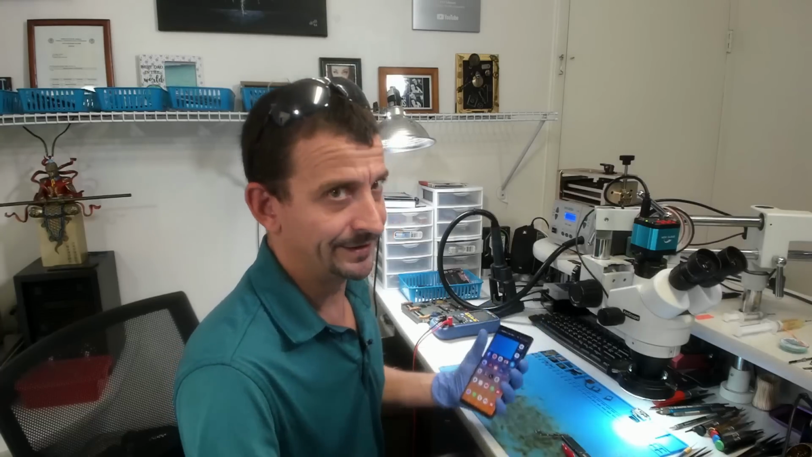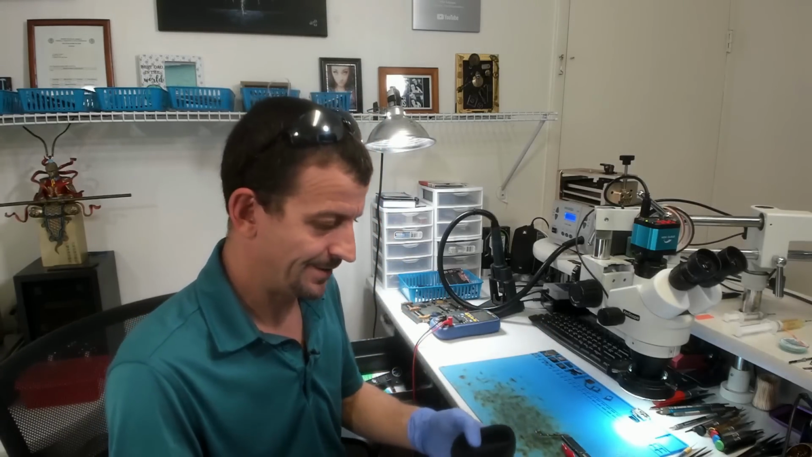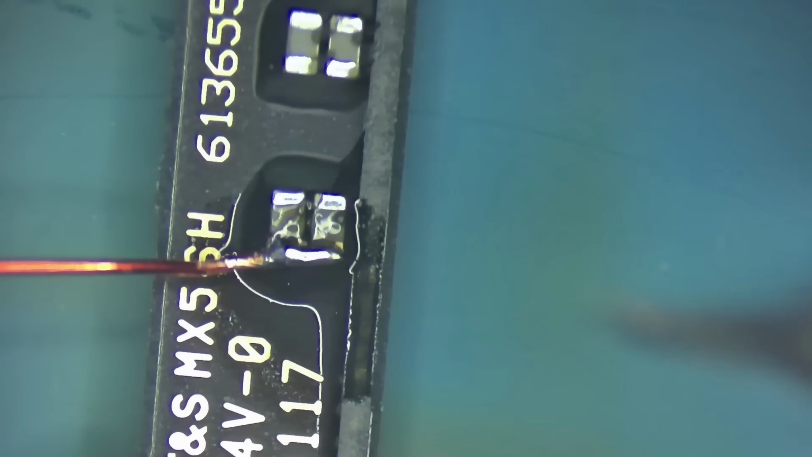So then, it's time to do some work. I think we've narrowed down exactly where this short is at, and I'm going to tear into this thing and fix it. So first things first, let's get rid of this big old nasty jumper wire.